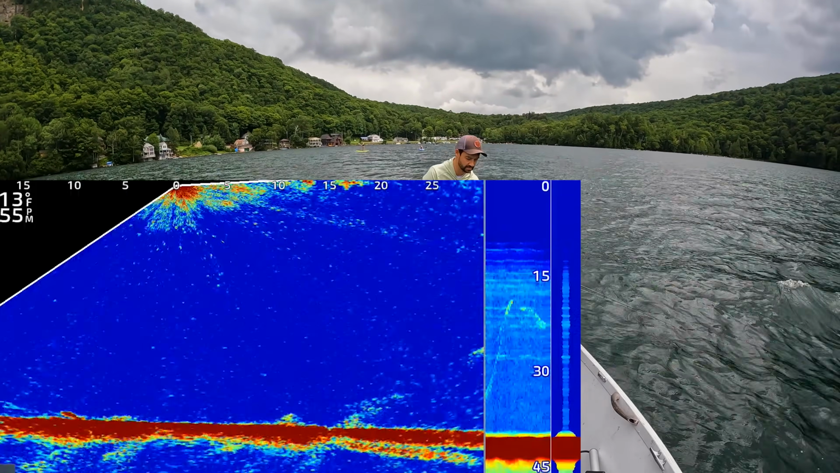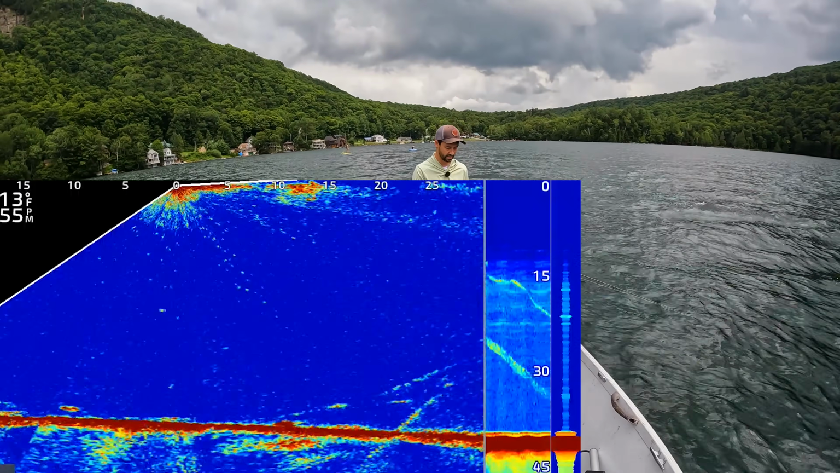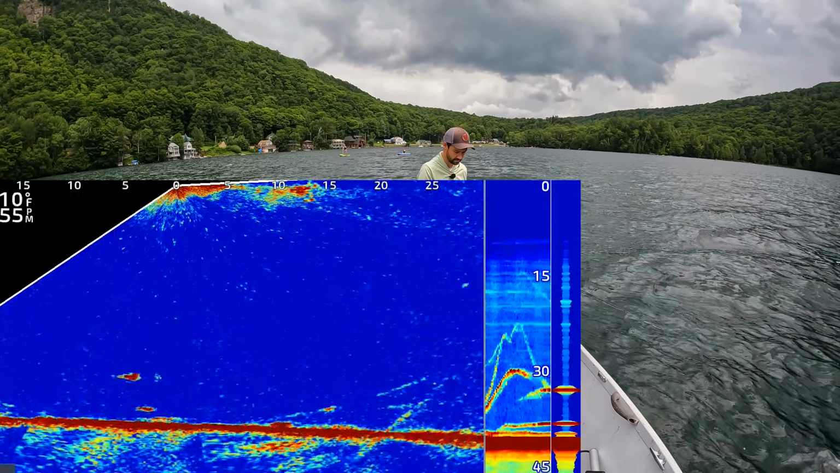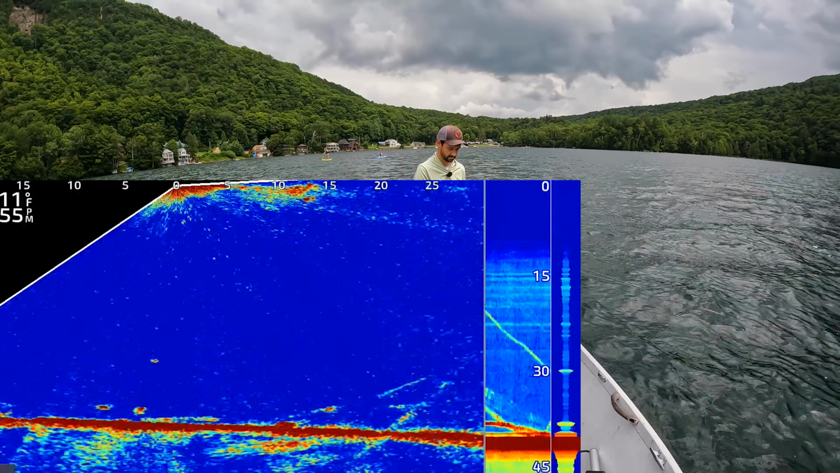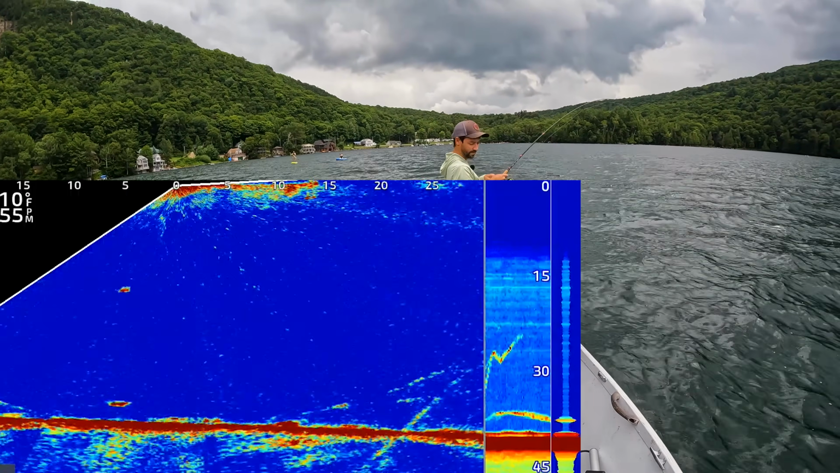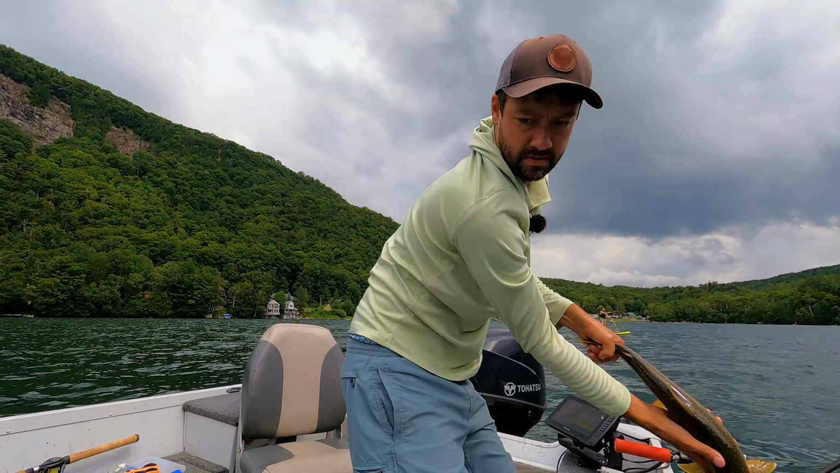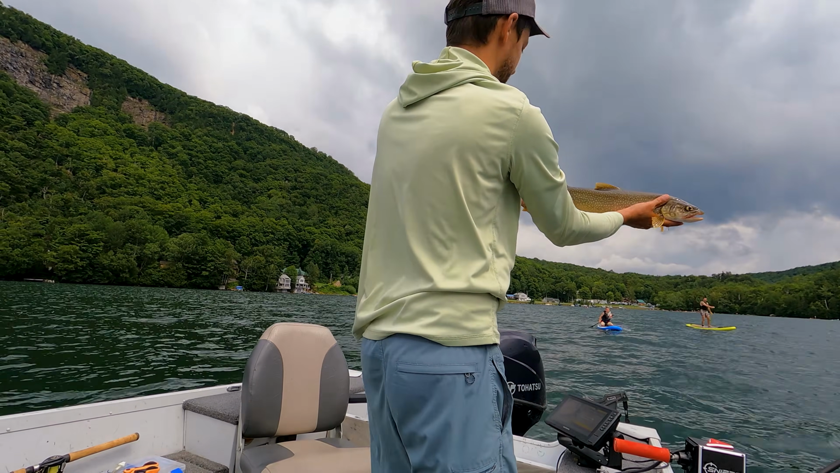Oh my goodness. So these fish are coming off hot schools of bait, and they are just going crazy. Look at this. Absolutely crazy. Don't even have to start a chase. You just literally... This is a lake trout. Lake trout.